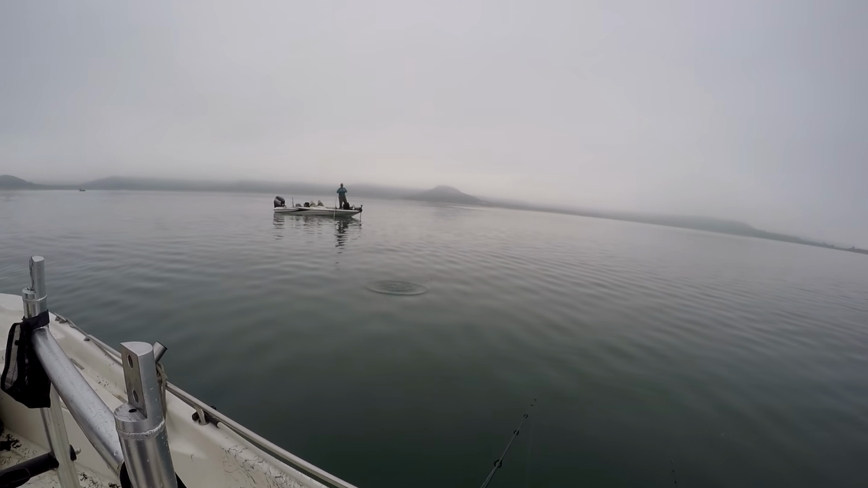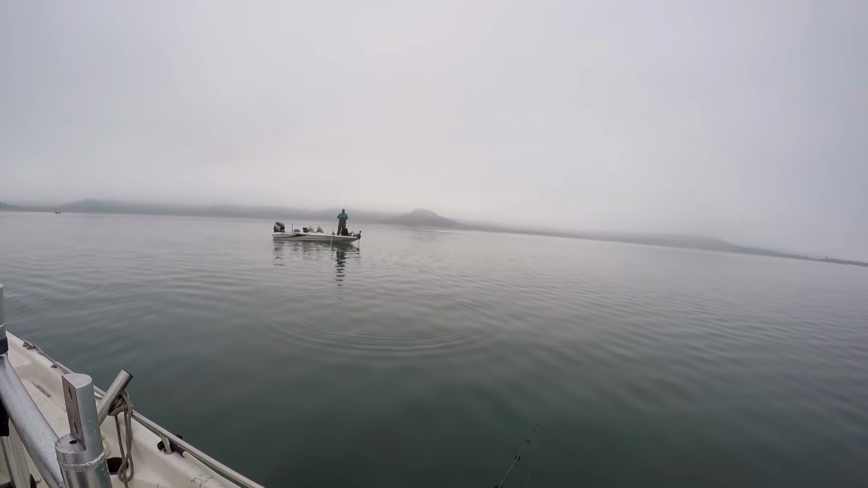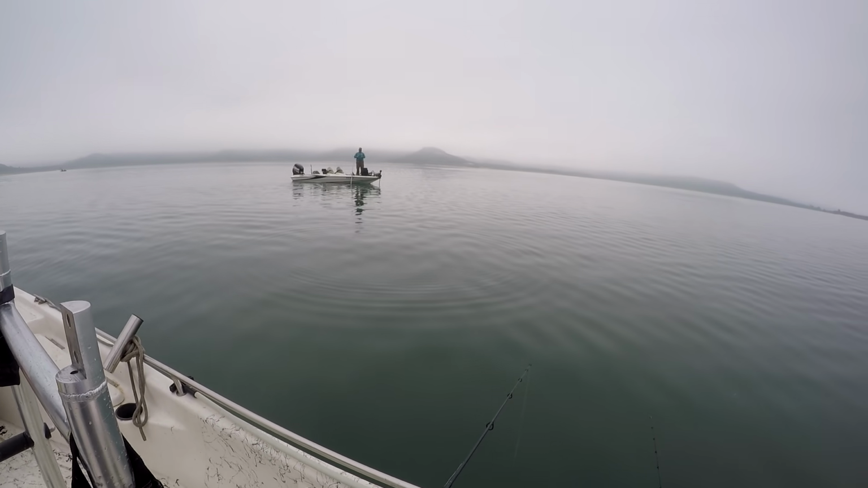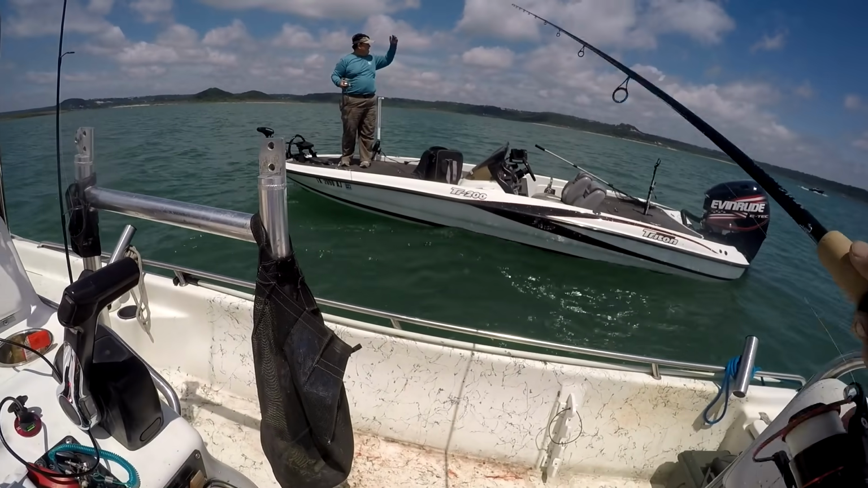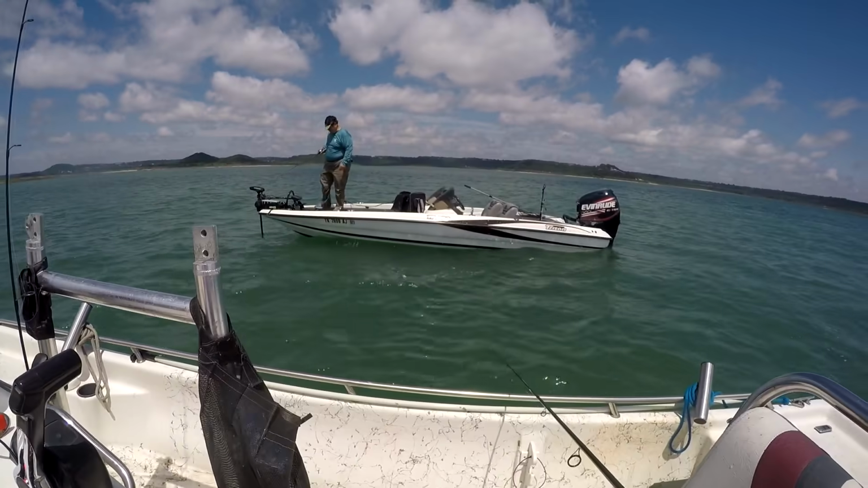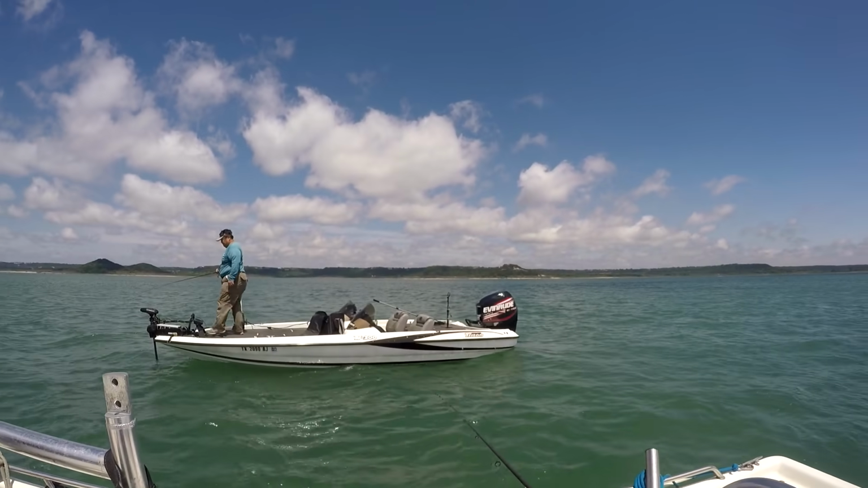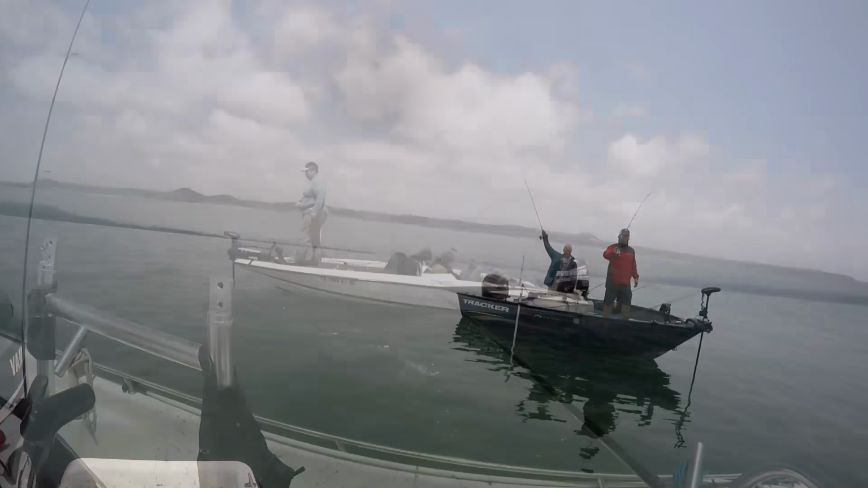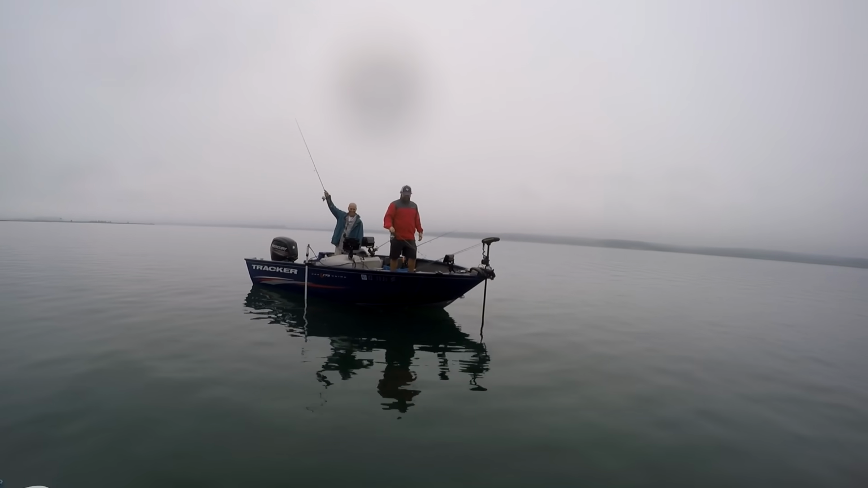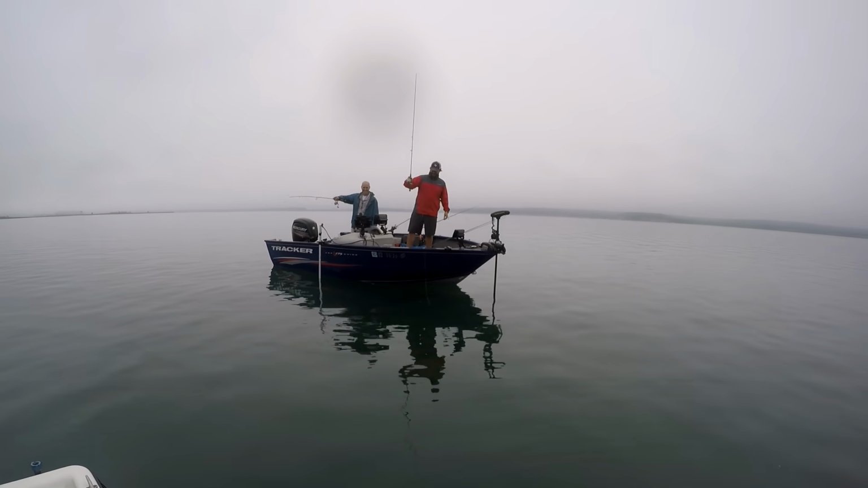So this guy pulls up to me and look at the cast he makes. Pretty close to my boat, but I guess he's got really good baitcasting equipment. Clint, come on over. There's this guy over here. He's catching a bunch of fish. Join us. You can squeeze on right into here. There's plenty of room. So of course his buddy comes in, and there's just no decency left in fishing with this coronavirus thing.